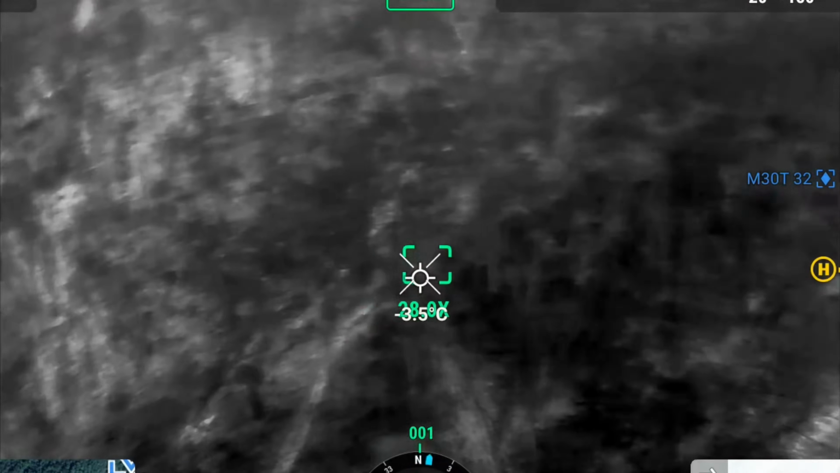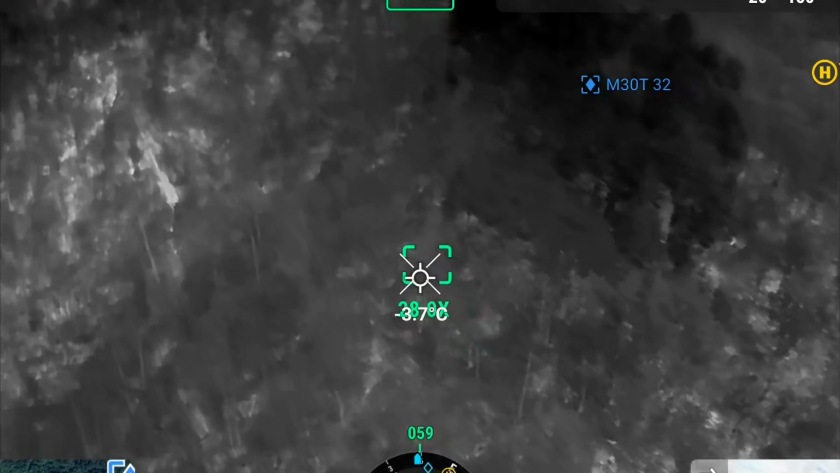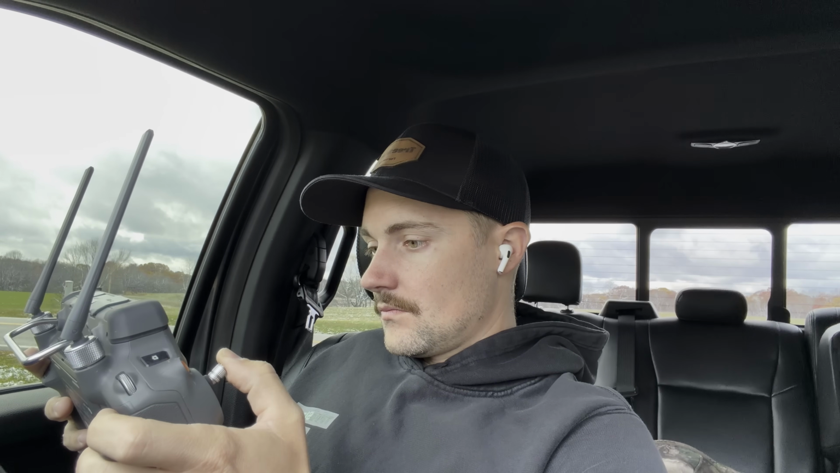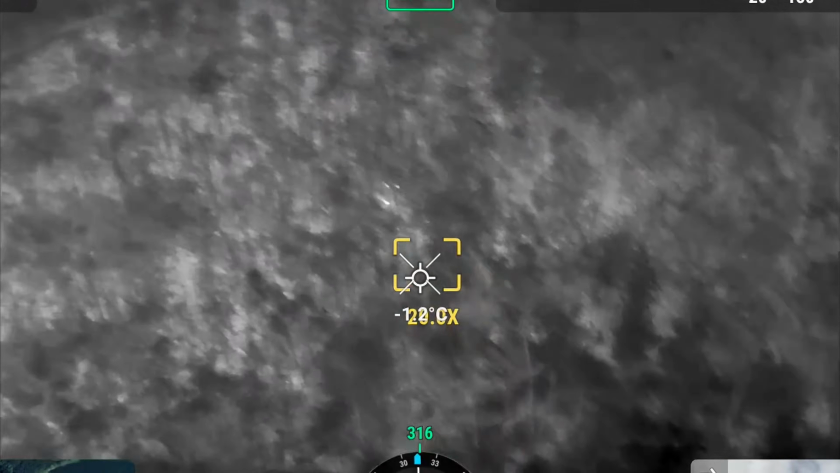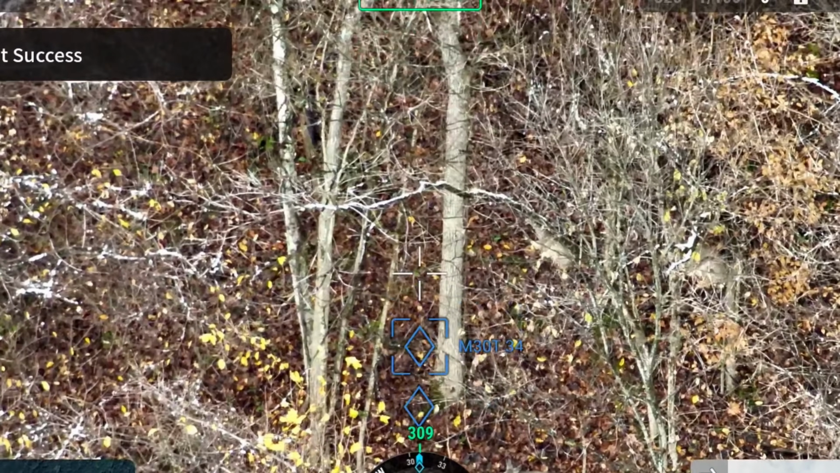Jeez. I mean, I'm talking nothing in here. That's wild. Oh man, the amount of deer that are typically bedded in this section is... That's just crazy to me. To have one deer on that entire bedding point. There's a couple deer. 1, 2, 3 does.